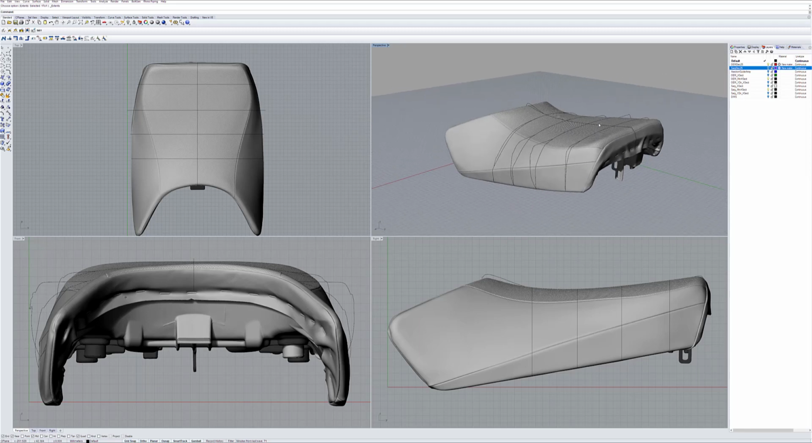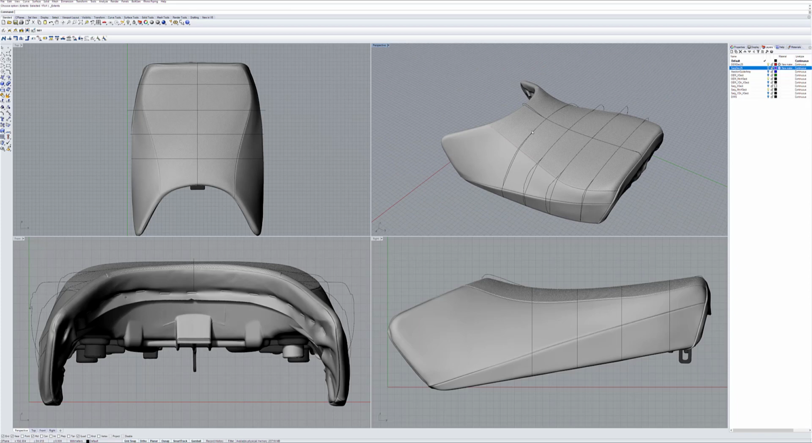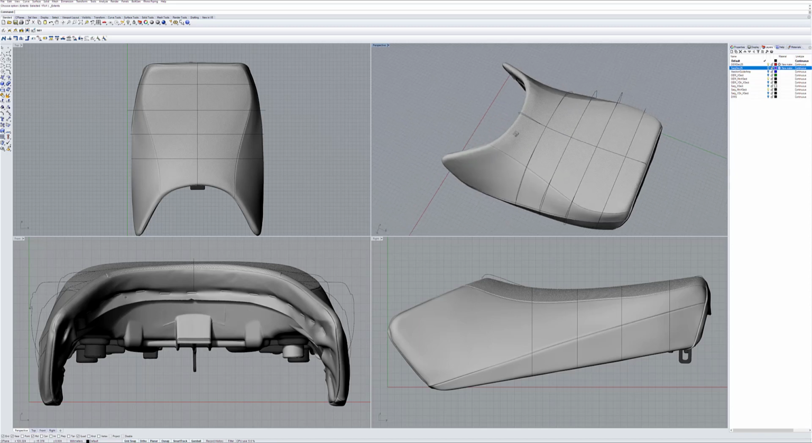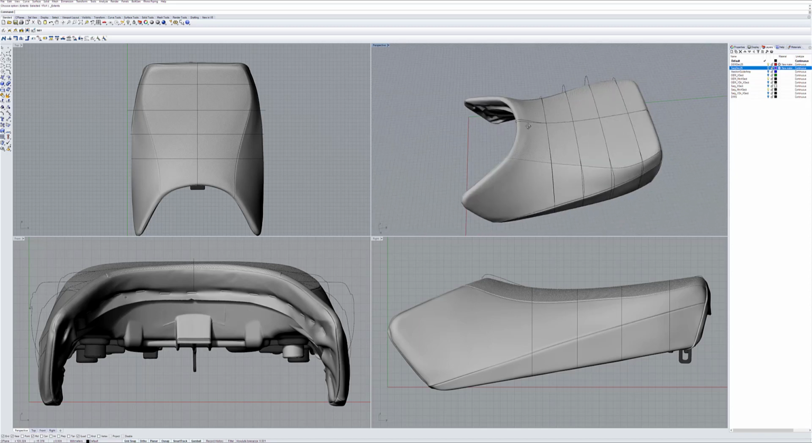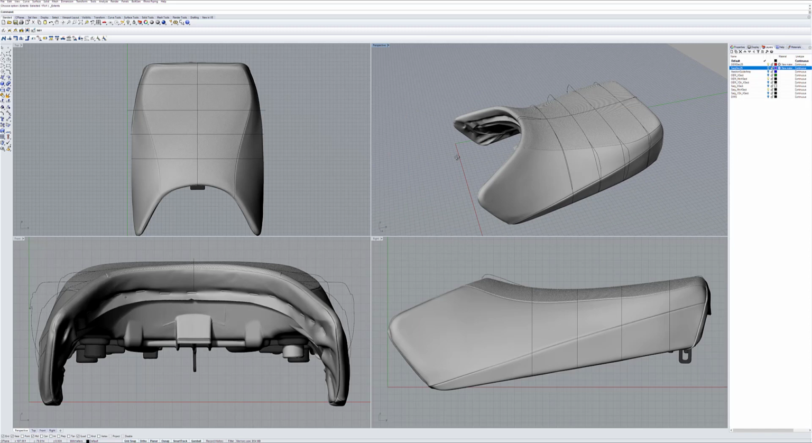Everybody's different. You might get somebody who buys an aftermarket seat of whatever brand. I'm certainly not poo-pooing the Sargent seat. It's definitely an improvement over stock. But everybody's body and riding position and style is different.